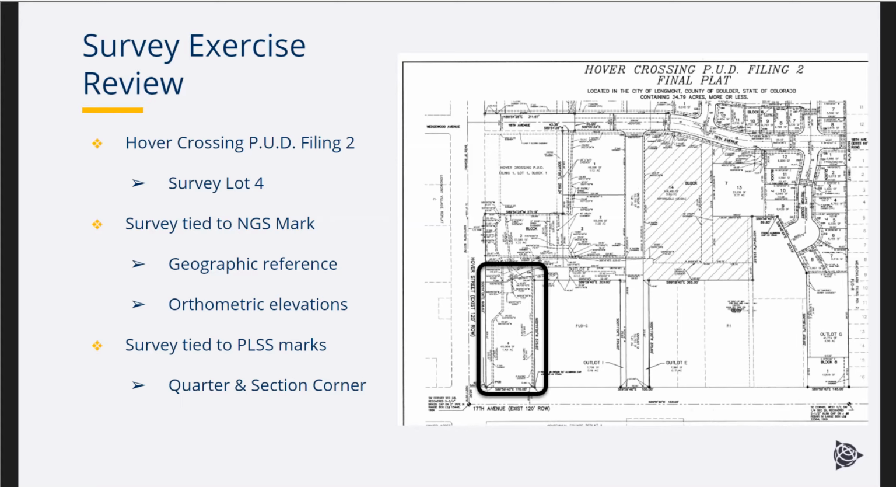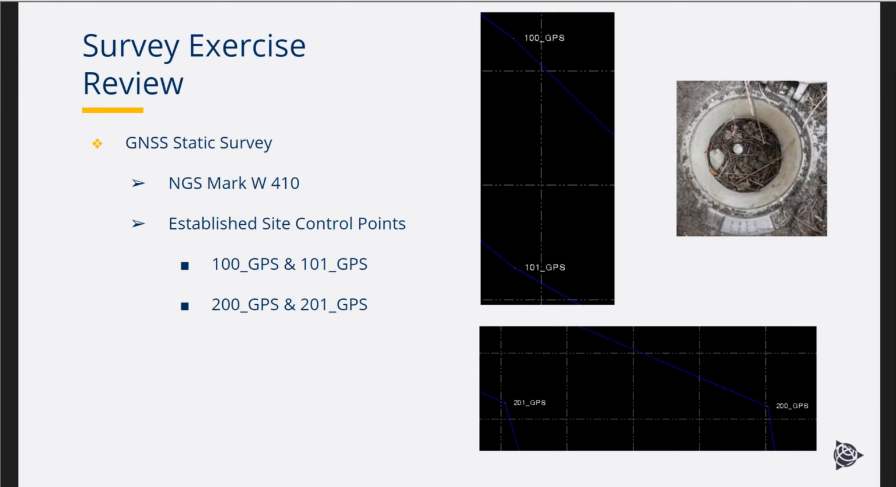We used GNSS, and the survey is also tied to some public land survey system marks, per how this plat was surveyed. So that's the scope of our survey exercise: to complete a survey of lot 4.